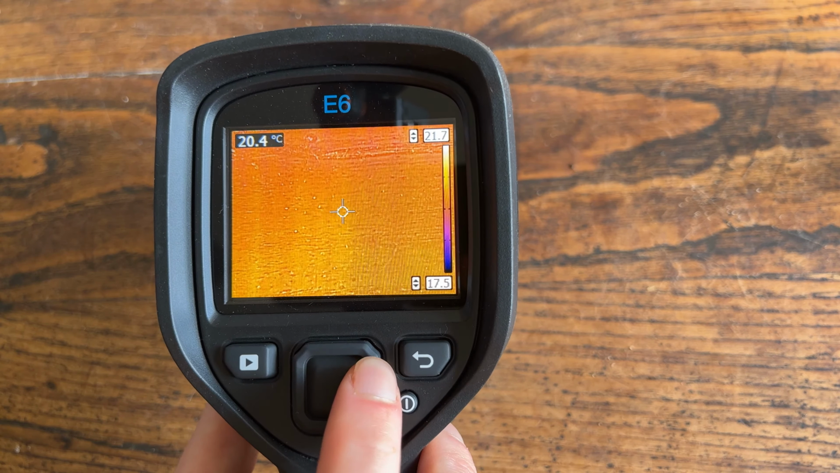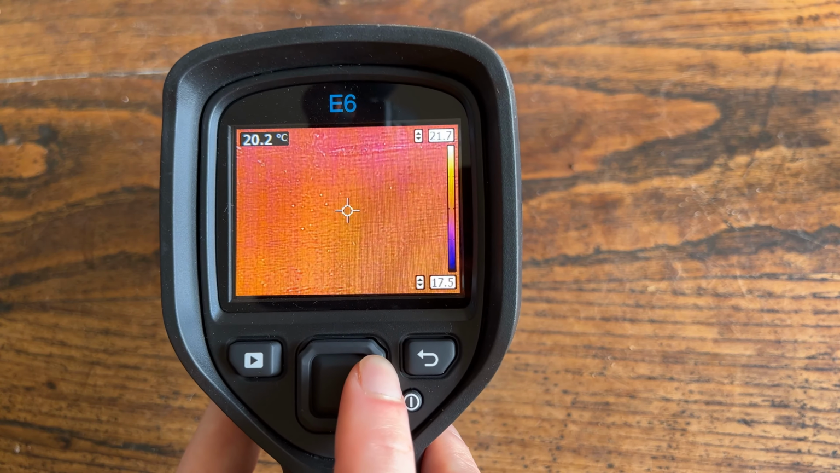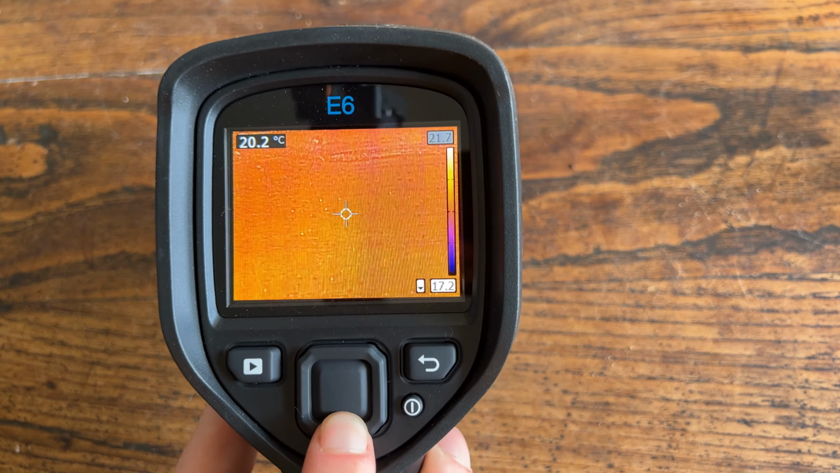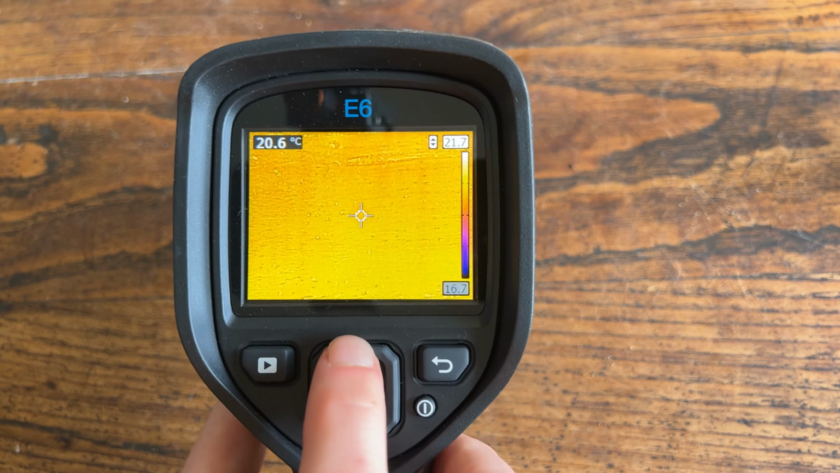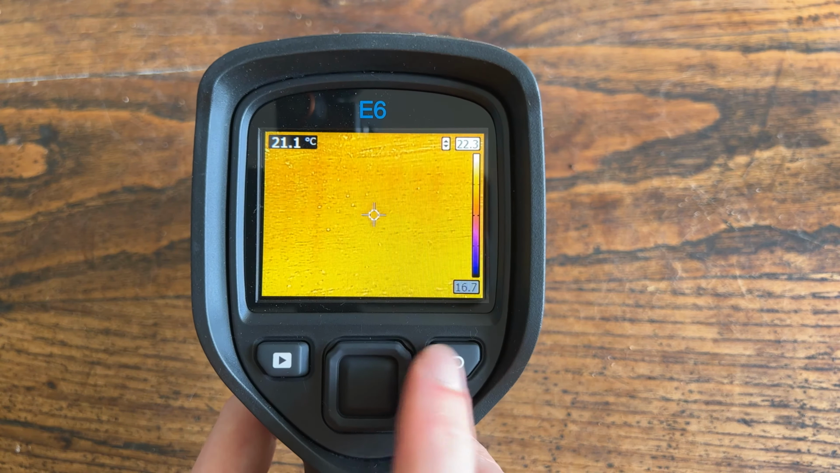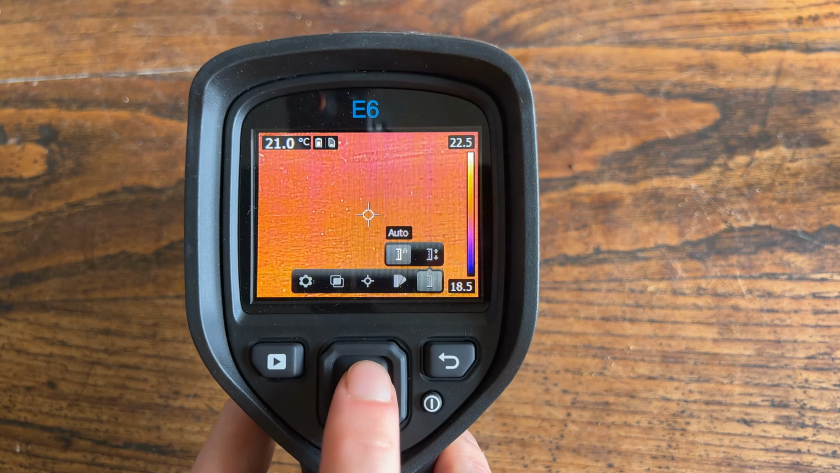Now if you press on the right here, it'll do one or the other. So you can select the one in white on the bottom, you can bring that down and the top one stays the same. And if you press right again, you can individually select the top one and you can maybe bring that temperature up further. Now if we go back to the settings, then we press it again, go back to auto.